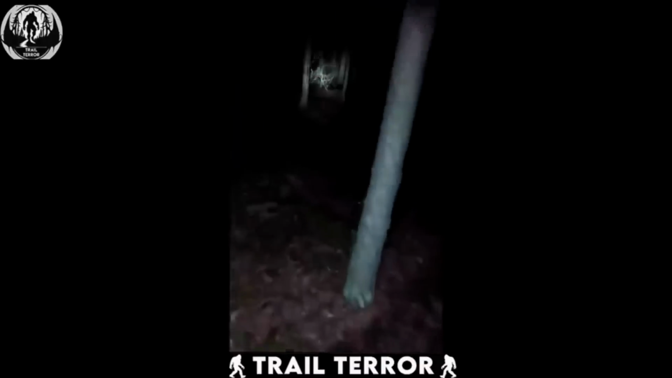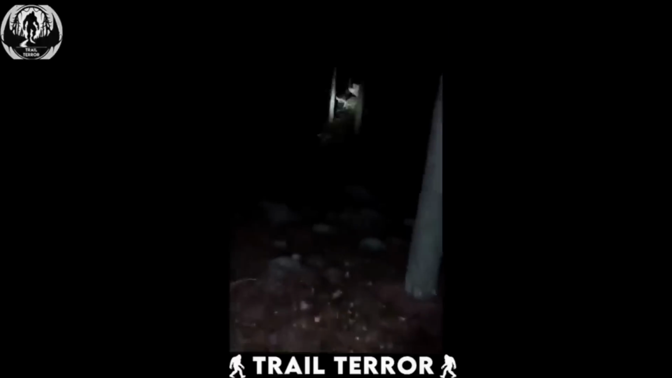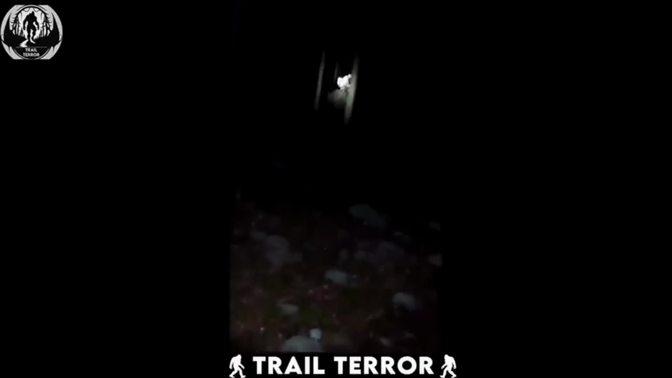As the hiker makes his way through the woods, he starts hearing these spine-chilling screams echoing in the distance. They're unlike anything he's ever heard, the kind of screams that make your hair stand on end and send shivers down your spine. But does he turn back? No, he keeps on walking towards the source of the noise, which turns out to be a big mistake. Suddenly, he comes face to face with this terrifying creature peeking out from behind a tree.